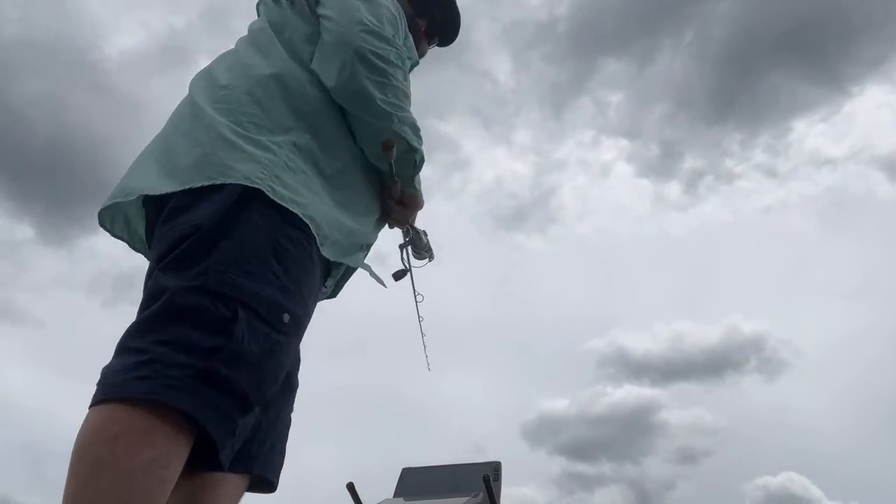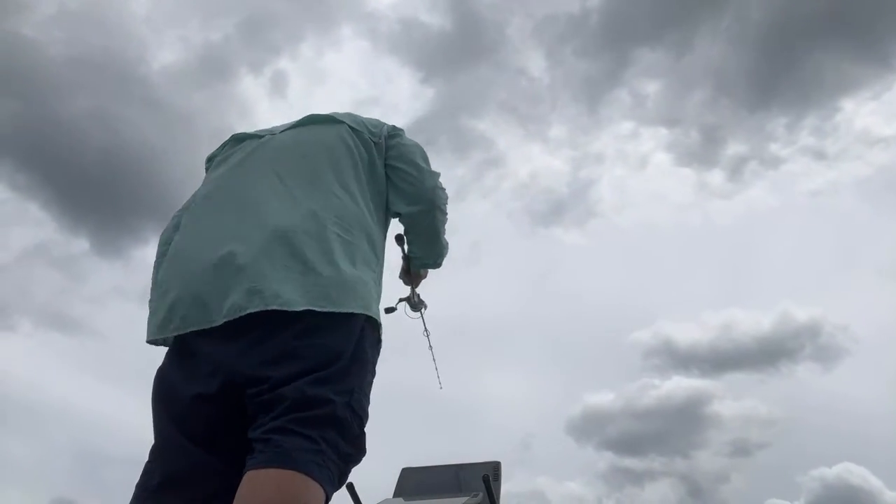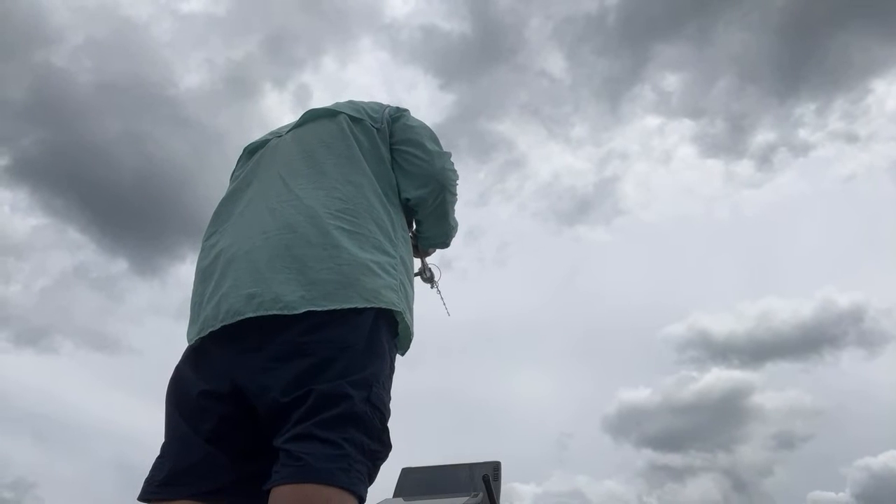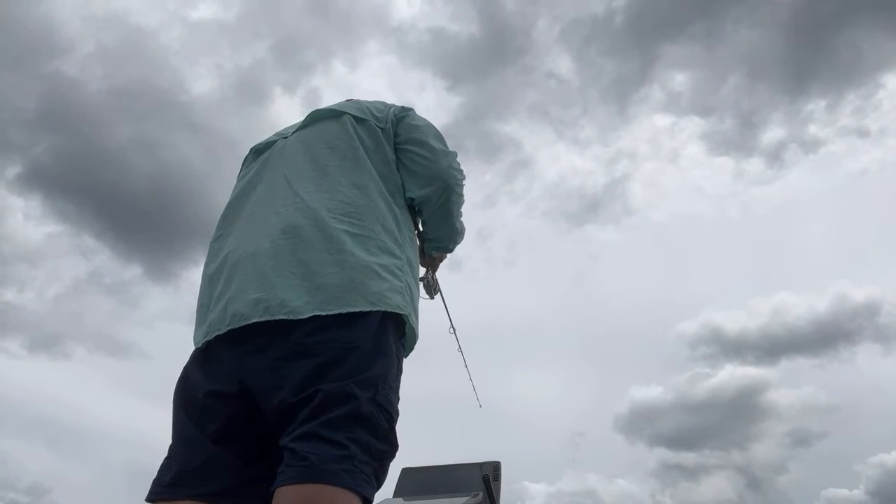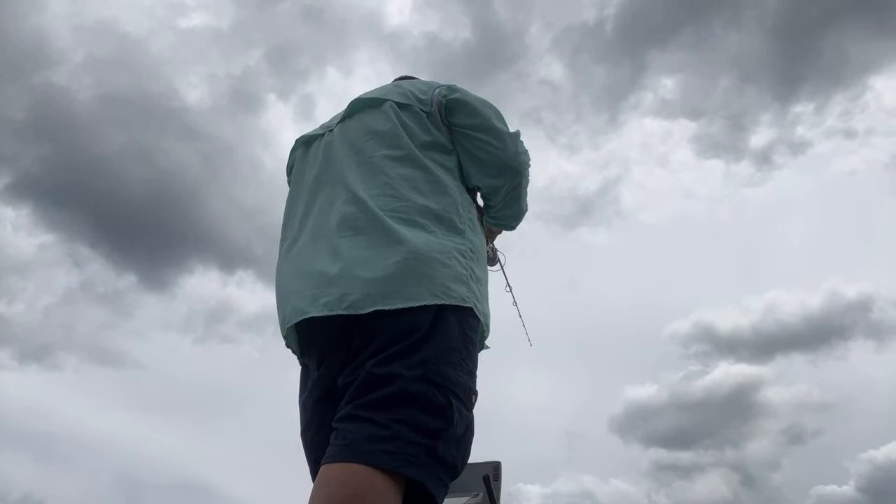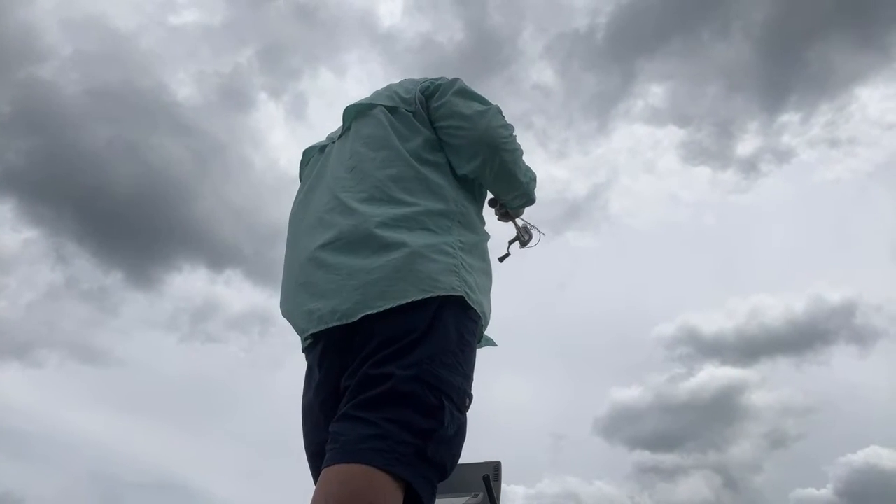All right, so we're into the school, and hopefully we get a bite here pretty soon for you. Yeah, they're all over me. Anytime you can get perch elevated like this, they're gonna feed.